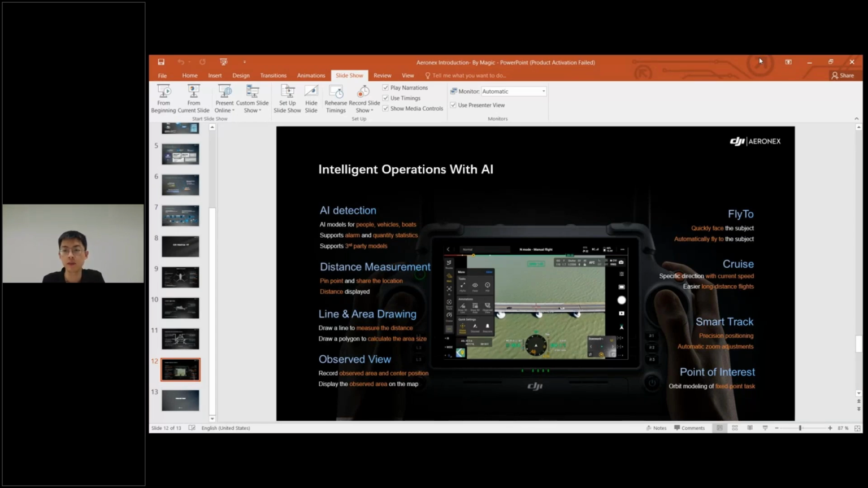It can also support pinpoint and share target functions instantly, and it supports distance and area measurement tools, and so on. So all these intelligent functions help users and organizations save time, reduce workload, and improve accuracy in their operations.